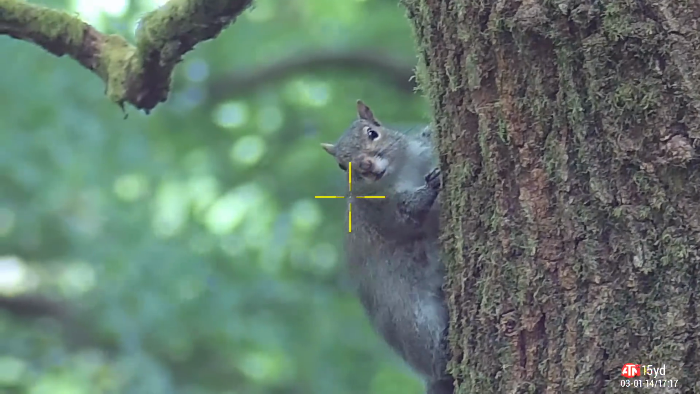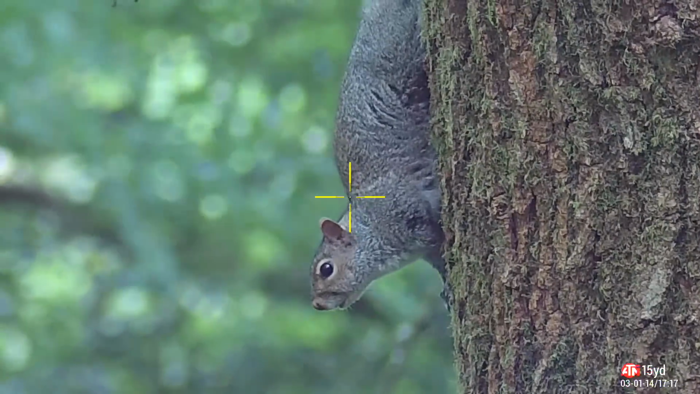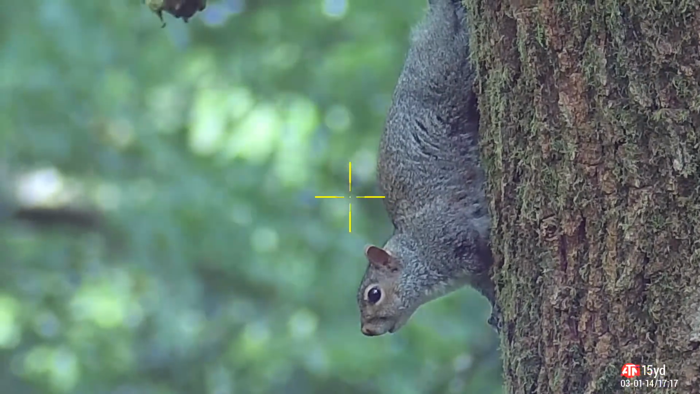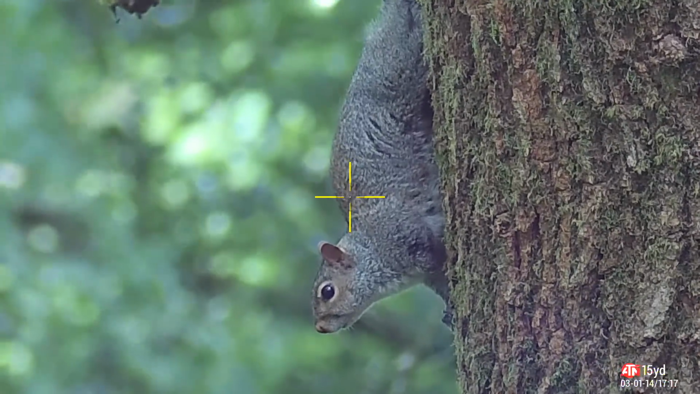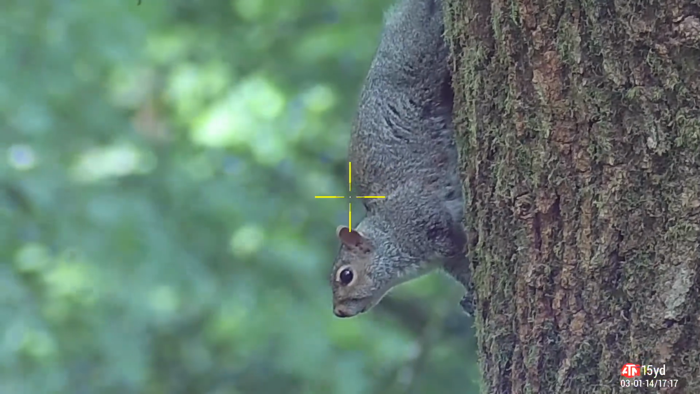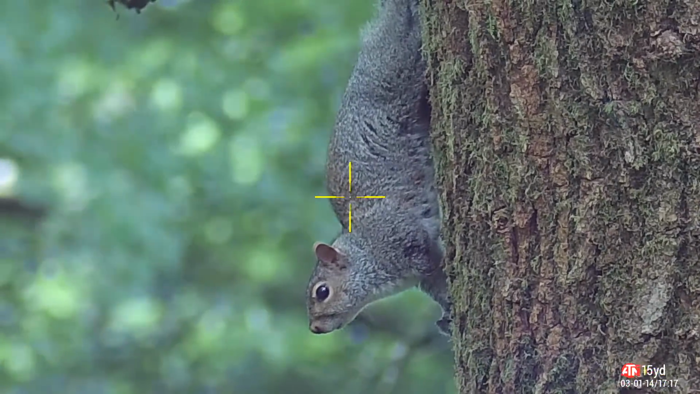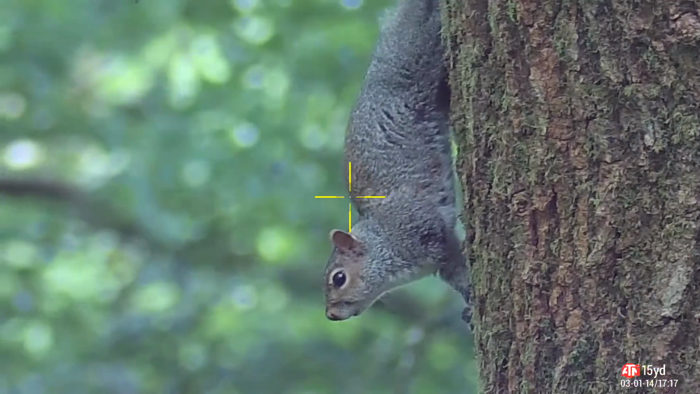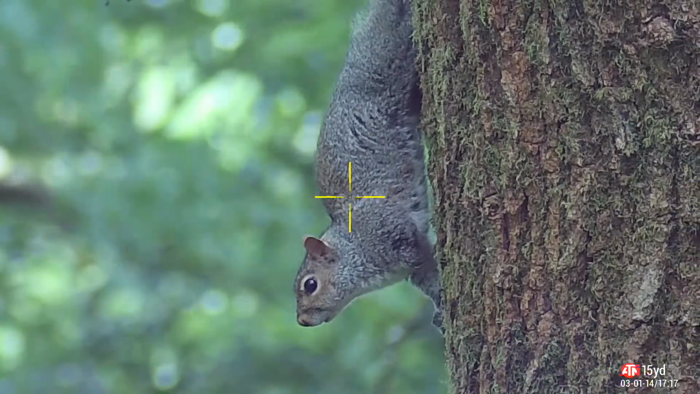Now some of you may be thinking, well, why doesn't he take the shot just then? But the trouble with squirrels, until they're settled with a nut in the mouth, they can be really unpredictable. There's no telling when they're about to shift body position, and if you're about to come down onto the head to take the shot, as you'll see, in a second it scarpers off with no kind of warning that it's about to do it.